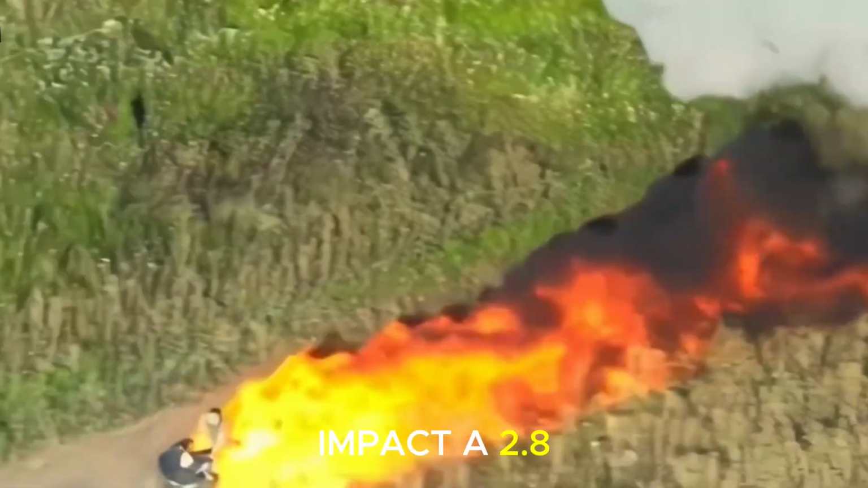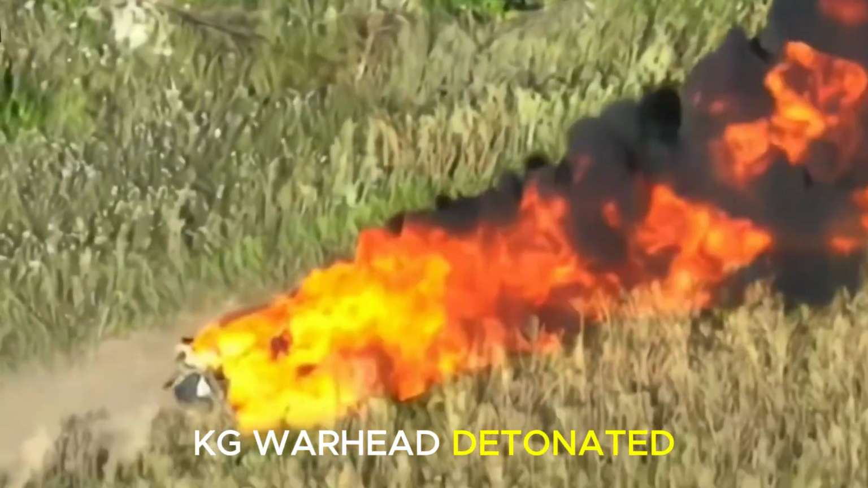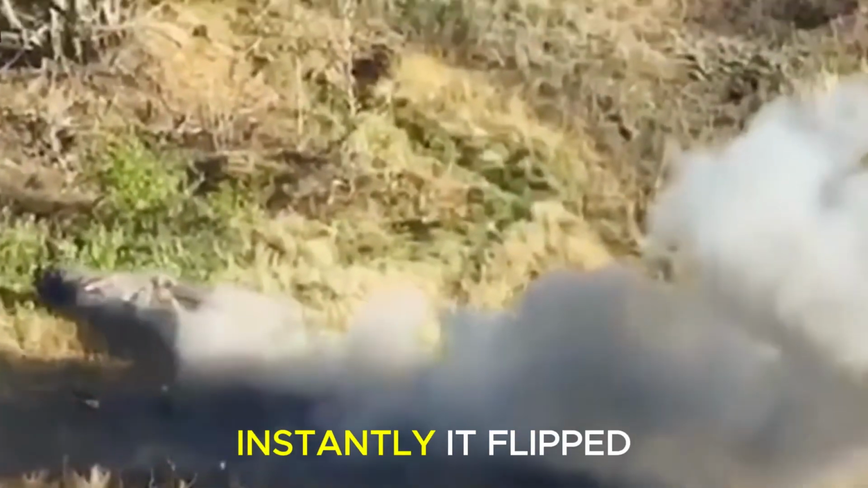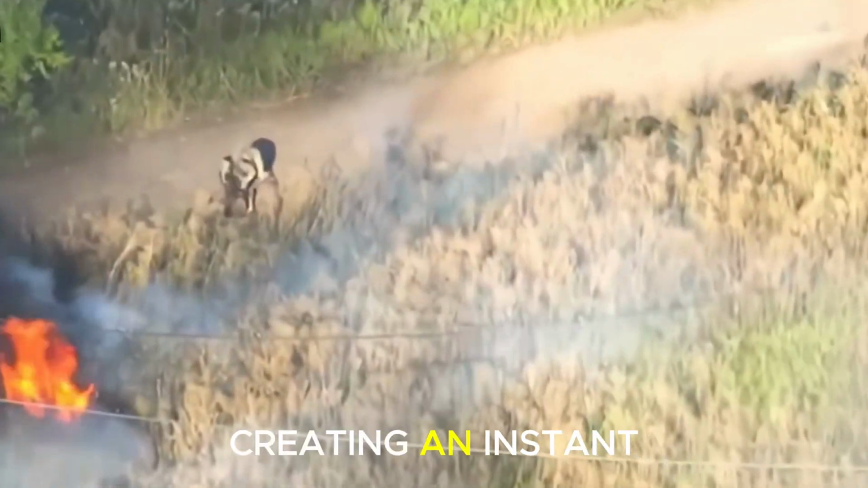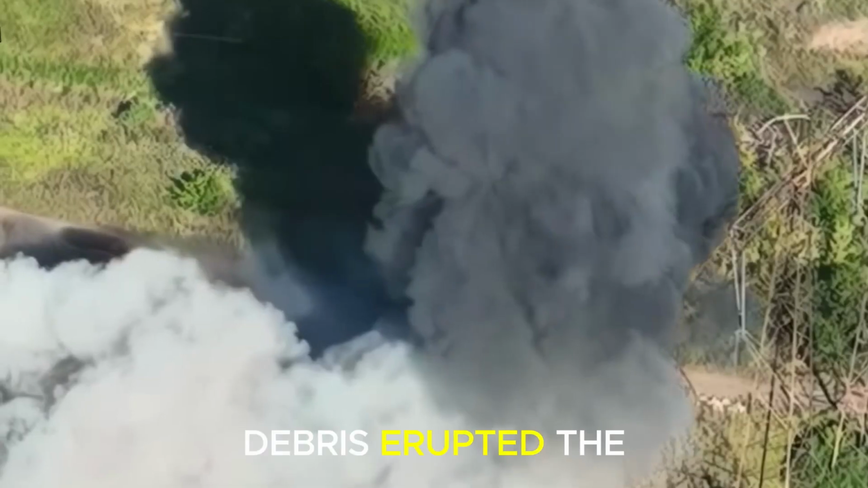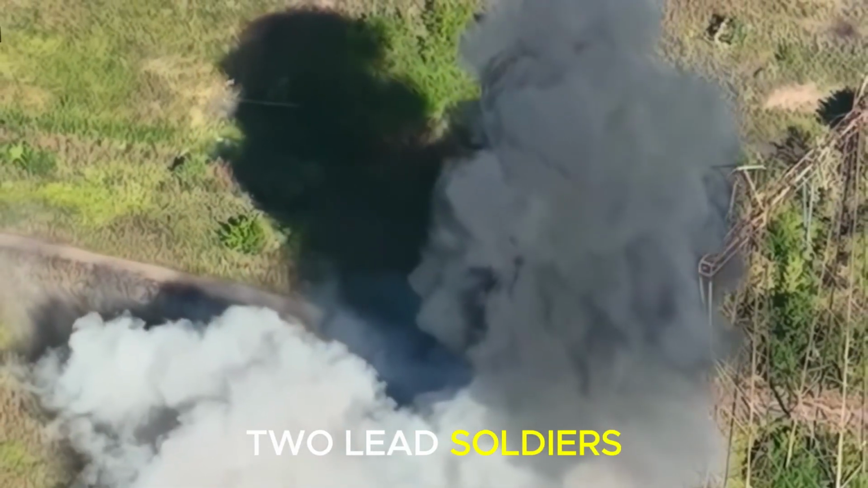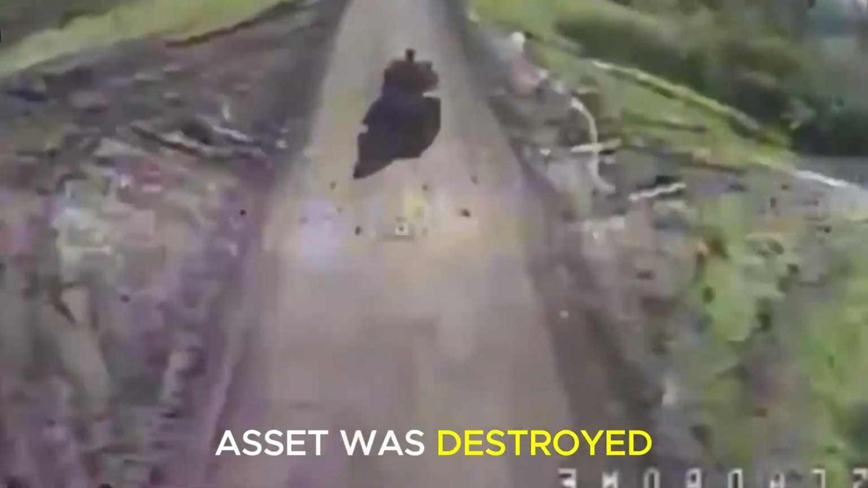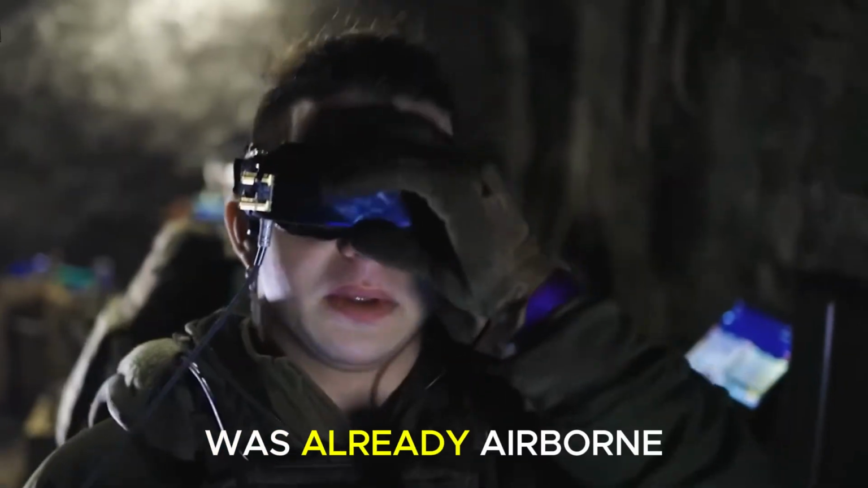Impact. A 2.8 kilogram warhead detonated. The quad bike disintegrated, and the trailer frame buckled instantly. It flipped, creating an instant roadblock. Debris erupted. The 2 lead soldiers pulling it were thrown clear. Their primary mobility asset was destroyed. To make matters worse, the second Ryrog-10 was already airborne.